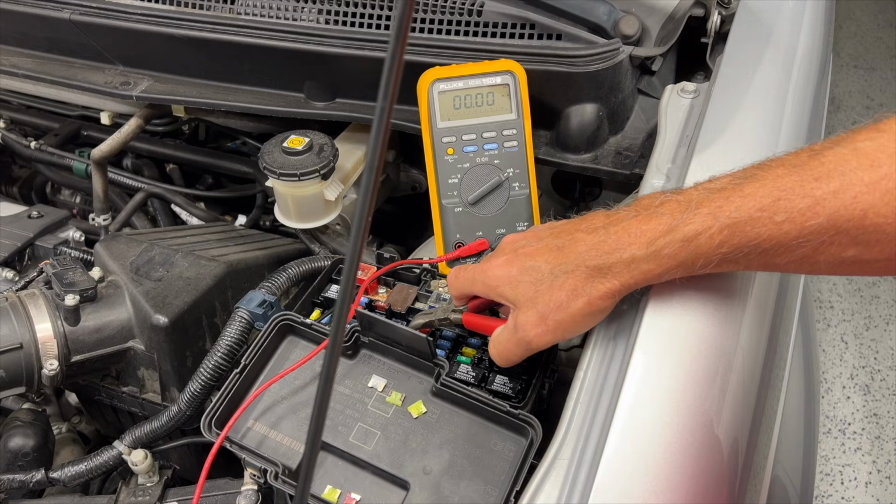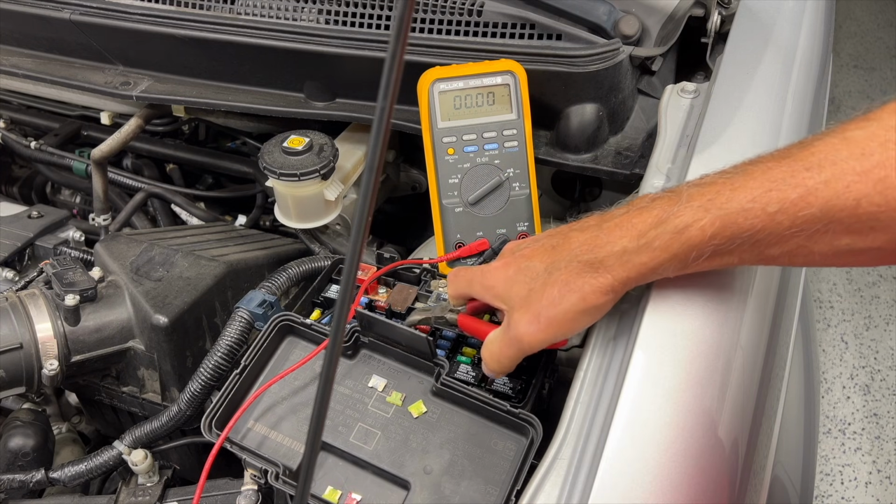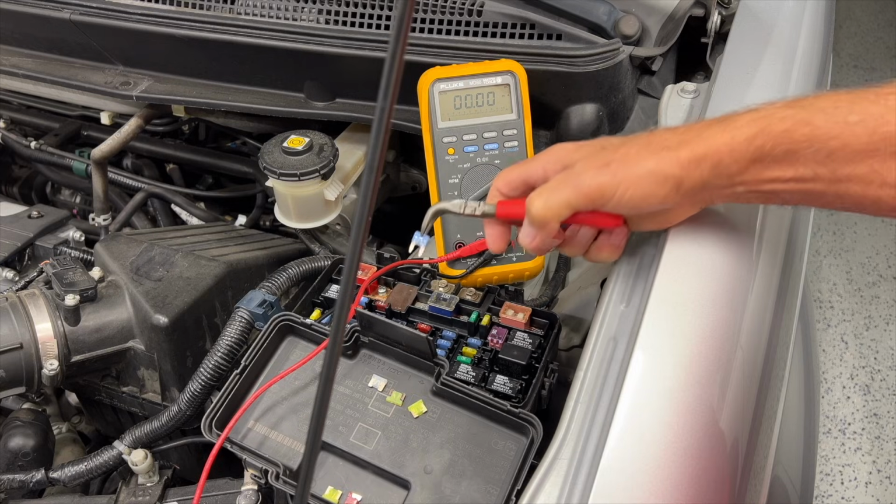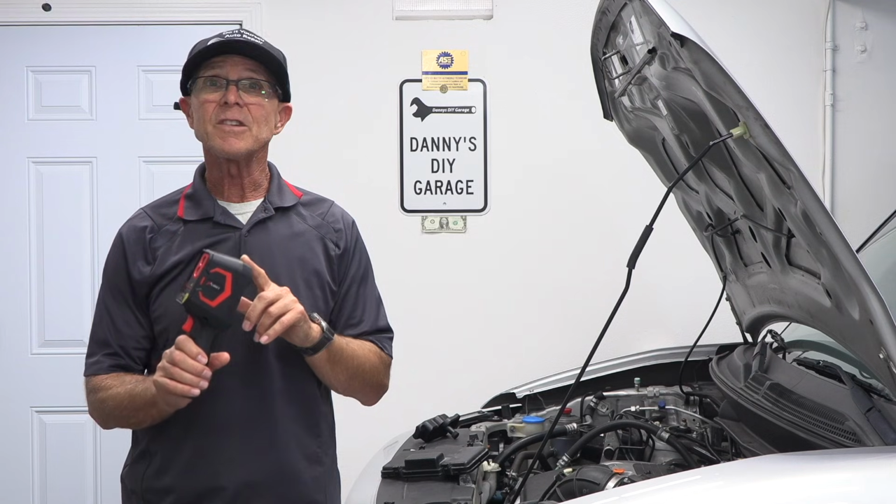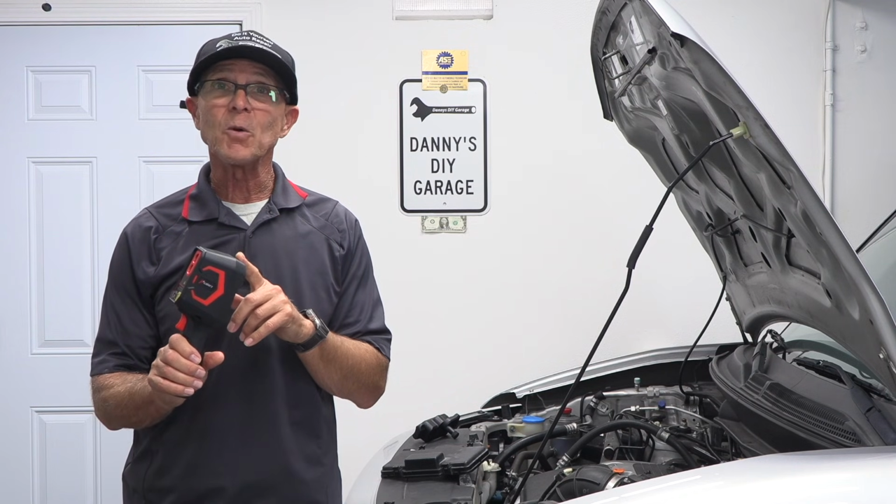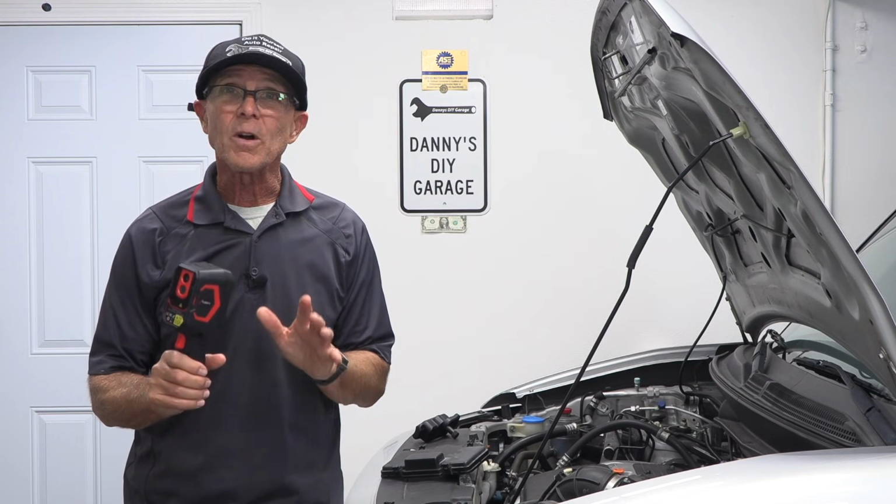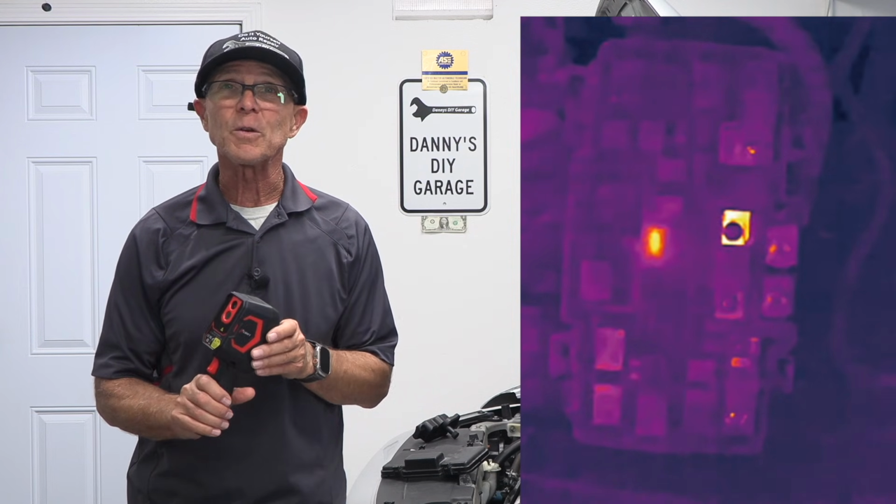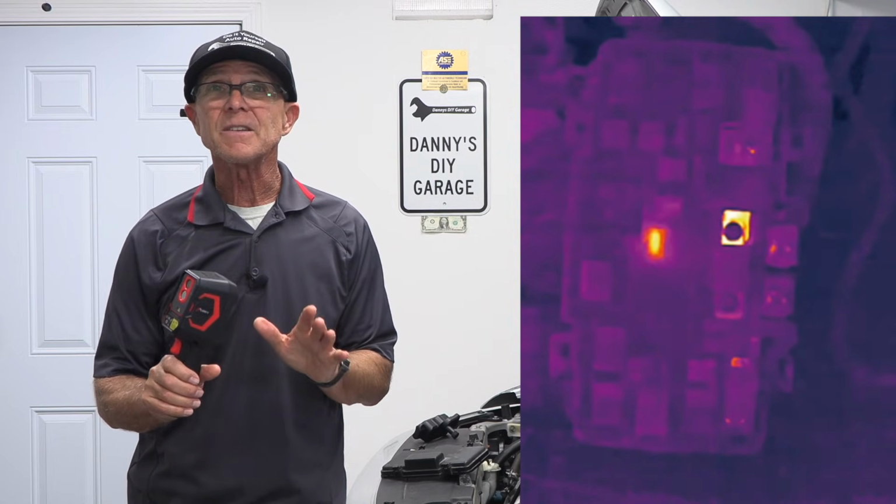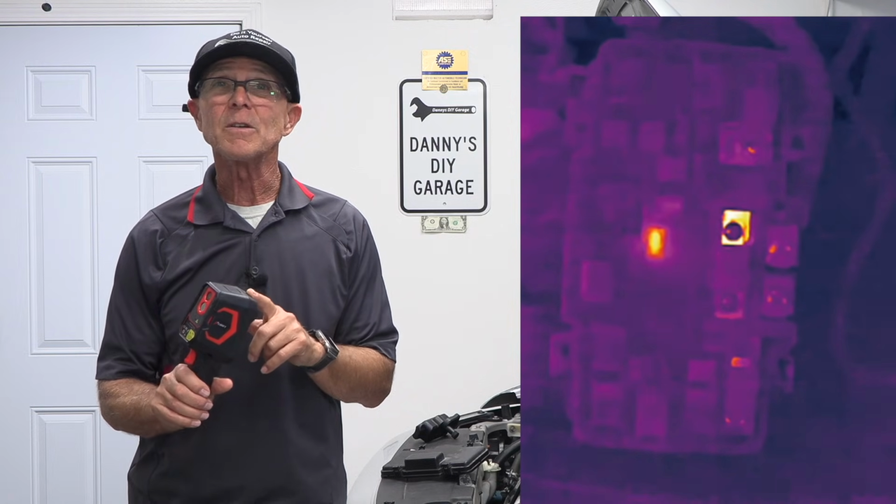And normally diagnosing this means breaking out the multimeter, pulling out every single fuse one by one to see what circuit is the culprit. It's tedious and it takes forever. I'm going to demonstrate how much easier it is to use a good thermal camera to do a parasitic draw test. Remember, anything that draws power generates heat. So if we scan the fuse box, we can see which fuse has current passing through it.